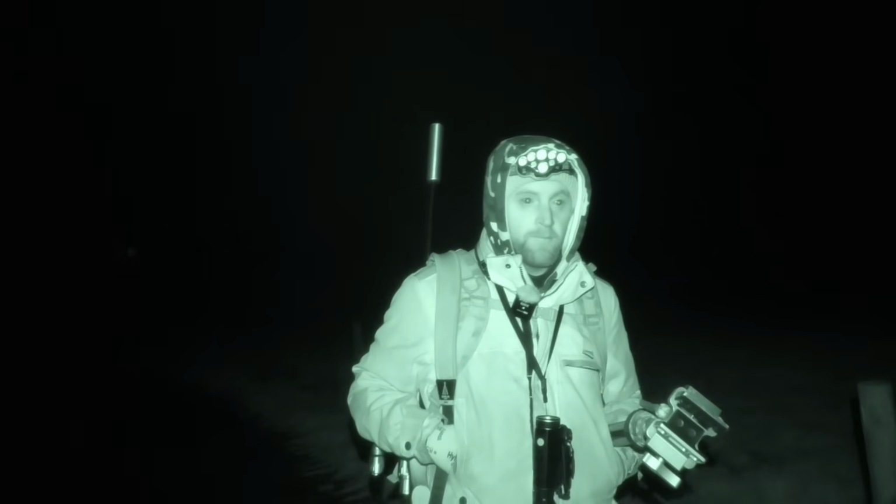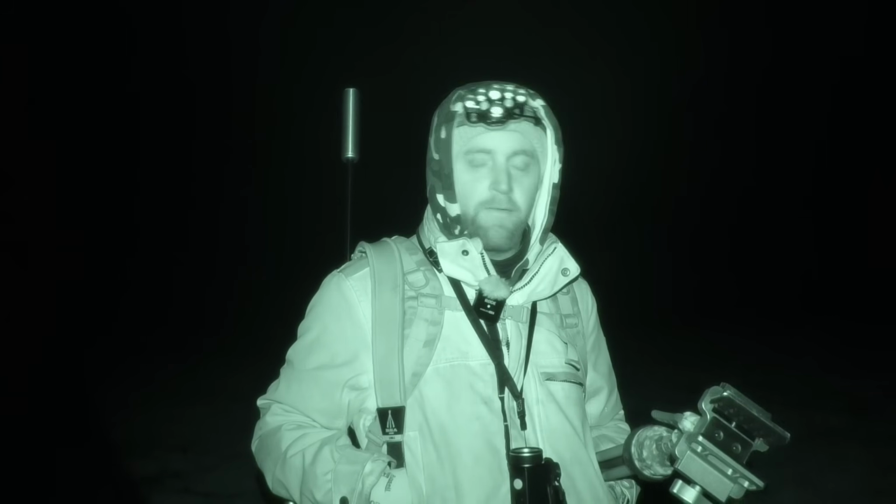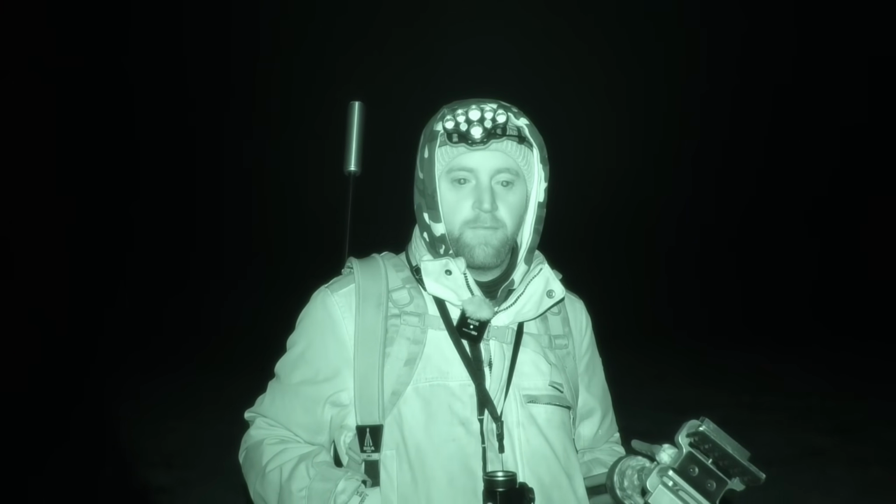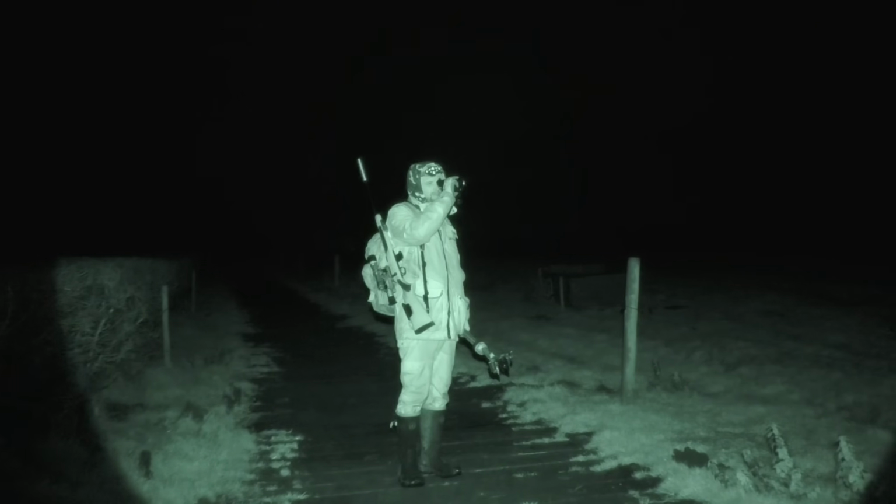So how are you finding that 17 HMR? Yeah, it's good. Like the crack on it though. How does it compare to a 22LR? With this thing you just point and shoot. I think with a 22LR you've got to aim off and adjust your holdover. So which one would you prefer if you had to choose one? This one. That one? 100%. It's only because it's loud.